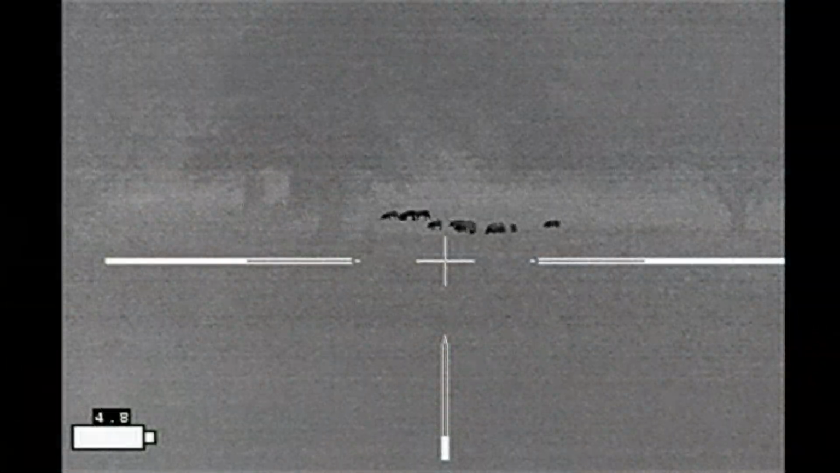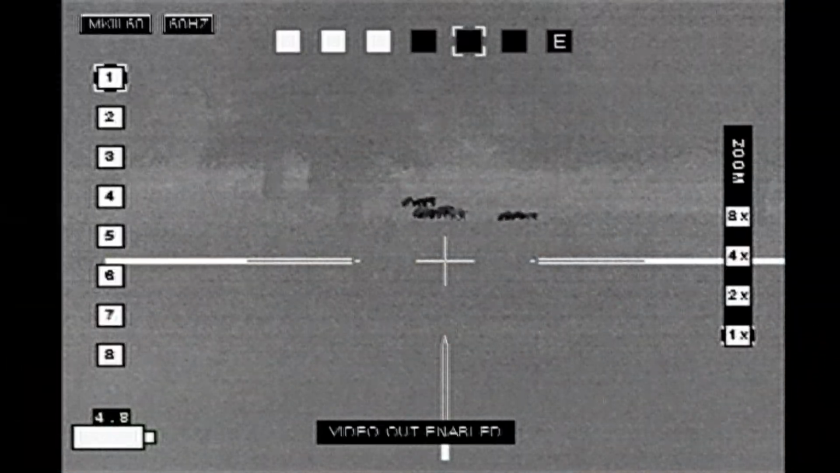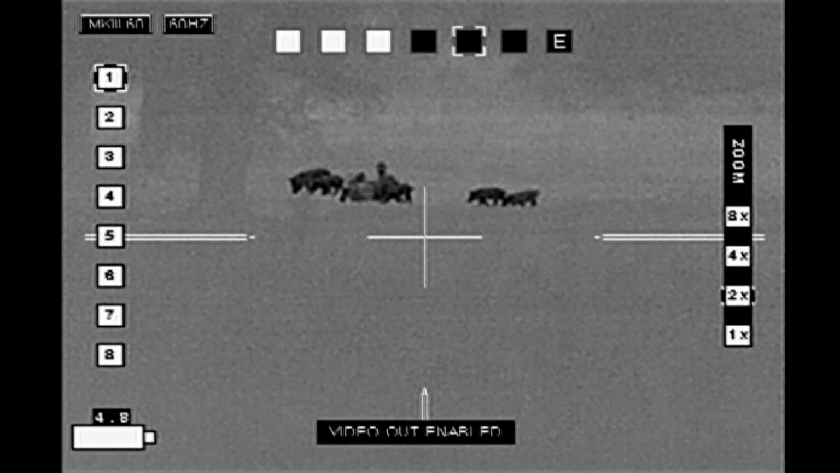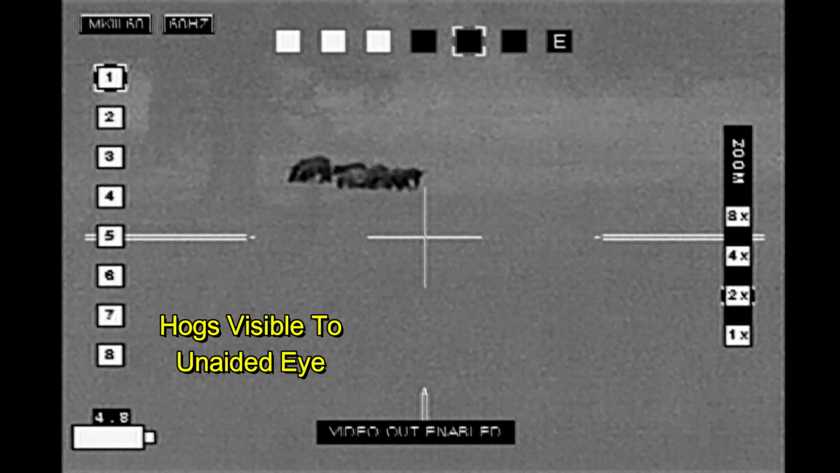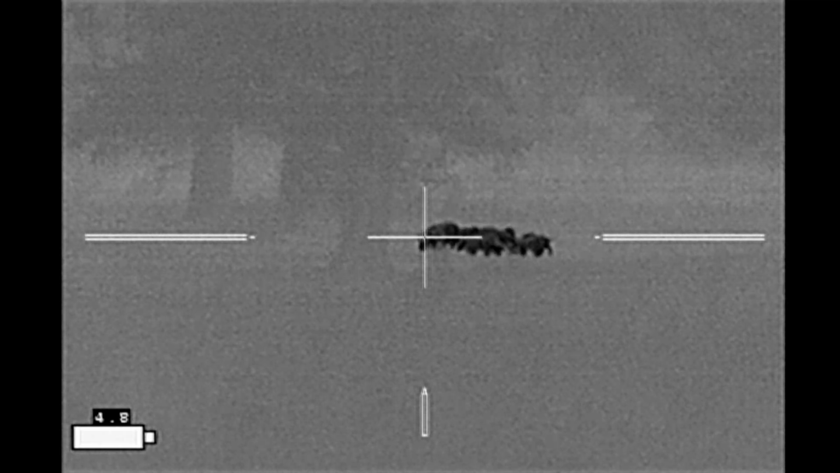Moving on to the next night, took the picture for the wife, and little did I know that just a few minutes later I'm going to see hogs down here in the lowland area. So this is still during daylight hours. Actually, it's right at sundown. And I can see the hogs with my naked eye. And obviously they are quite visible in thermal as well. And I'm thinking they're about 300, 350 yards out there.